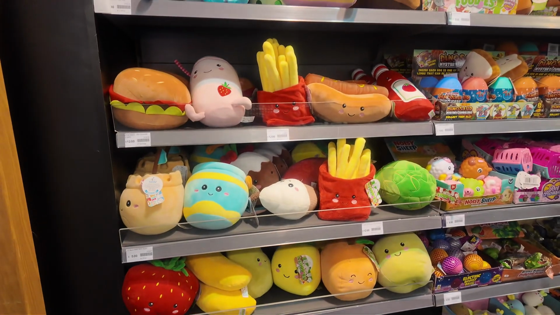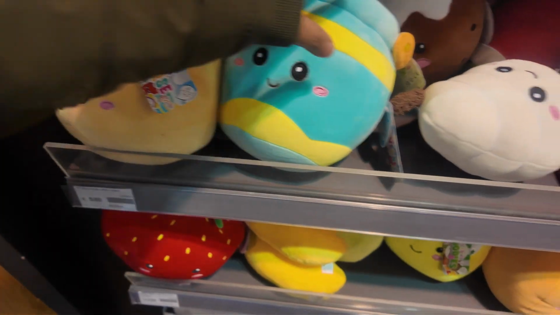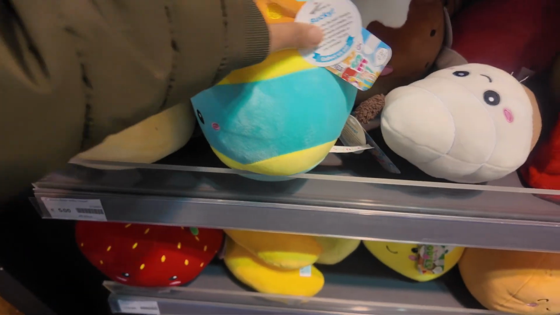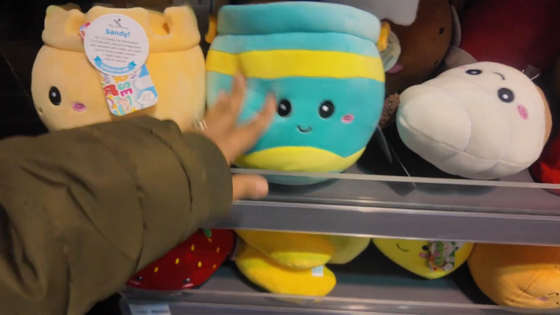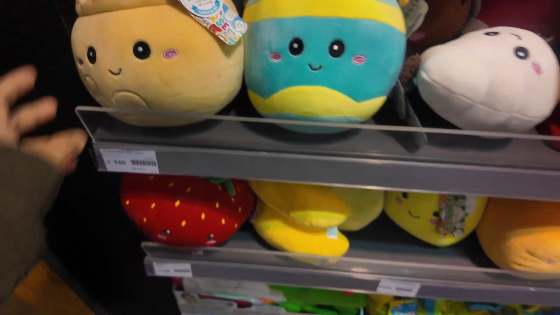And then we'll find some cheese. We have some cheese in here. That doesn't look like they have. There's a cutie stuff toy in here, guys. Look. I think I'm gonna get one. So cool. But which one should I pick? There is Sandy and Becky. Easter egg. Maybe we can get one for the kids. For the kids or for me?